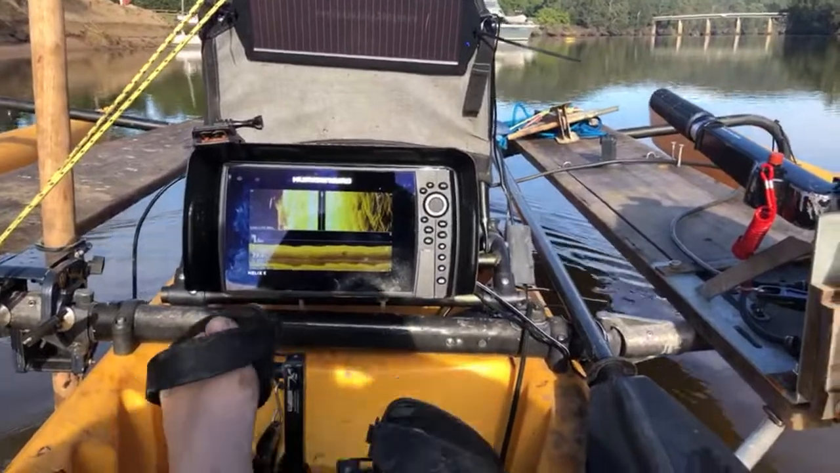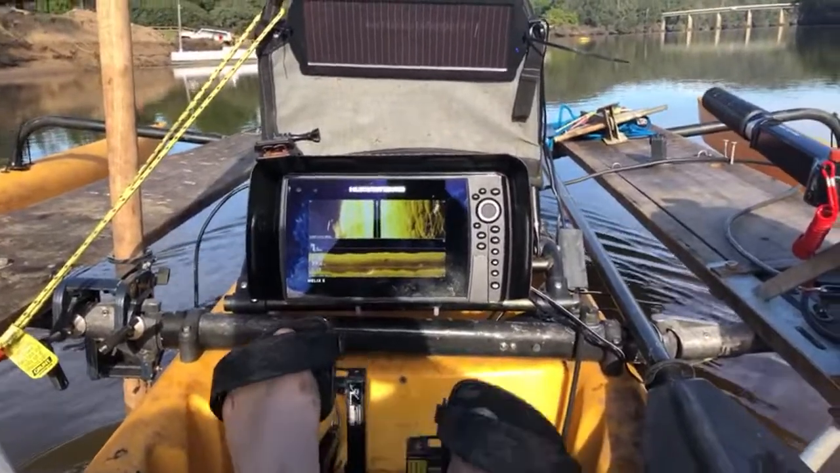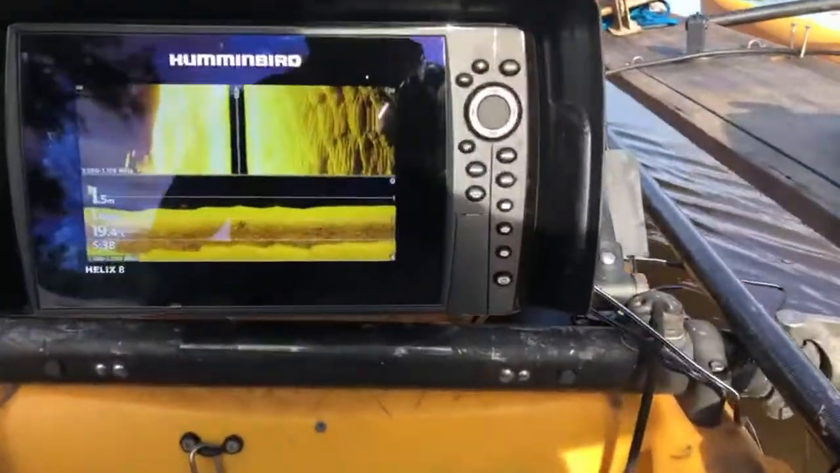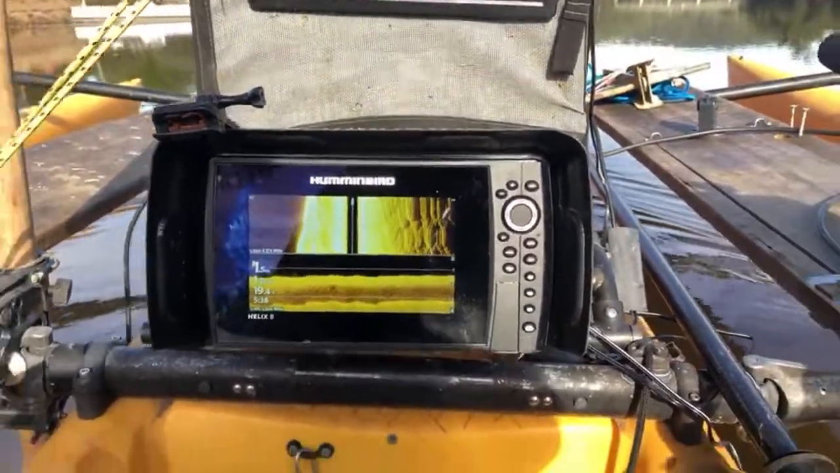I'm absolutely loving this new Helix hummingbird. I'm so glad I spent the extra money and got that one. Just look at the detail on that. That's absolutely cracker. And I still haven't fiddled around with the settings or anything like that yet, so I've still got a lot to learn.